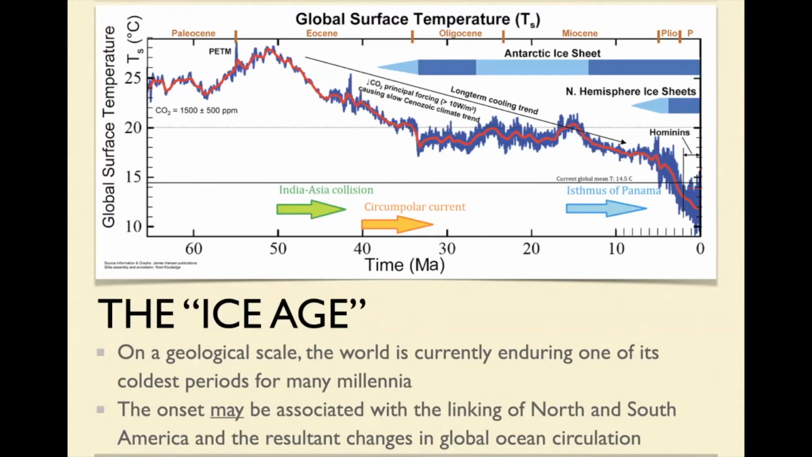Let's just zoom in on that and note that humans have only been around for this little bit of time here. I'm going to say hominins are only going to be around for this little time here. We might worry about what we're doing to the climate, but we're doing nothing compared to this. Mind you, that's over 50 million years.